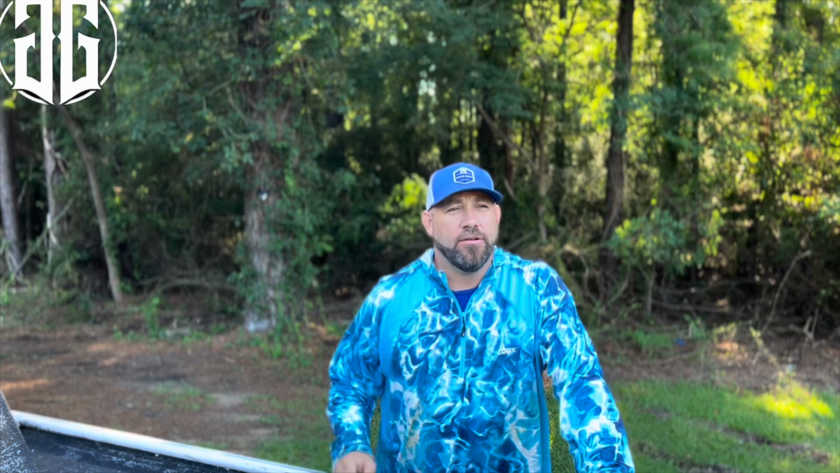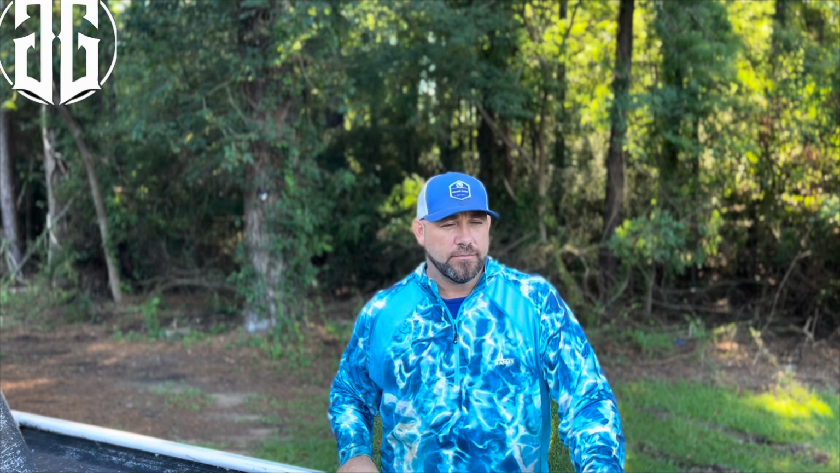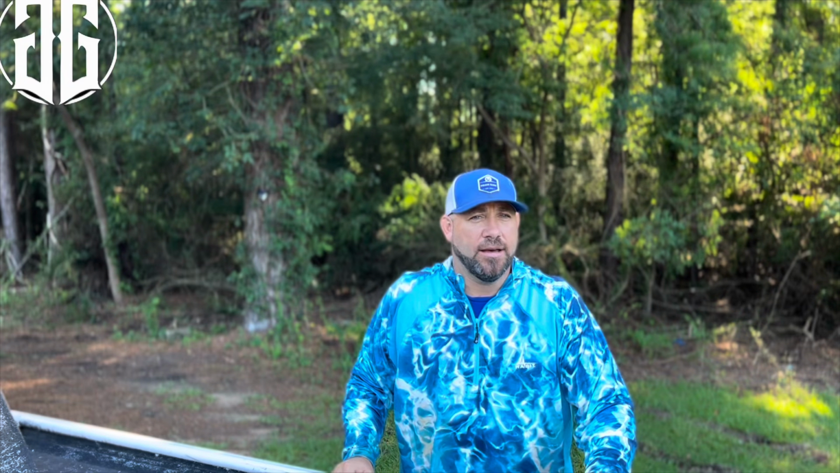All right, guys. In this section right here, what we're going to talk about is the ghost tree. Now, the ghost tree, as I've explained before, is simply the beams bouncing off a hard surface, which will be the bottom, and bouncing back at an angle. It's almost impossible to completely eliminate this.